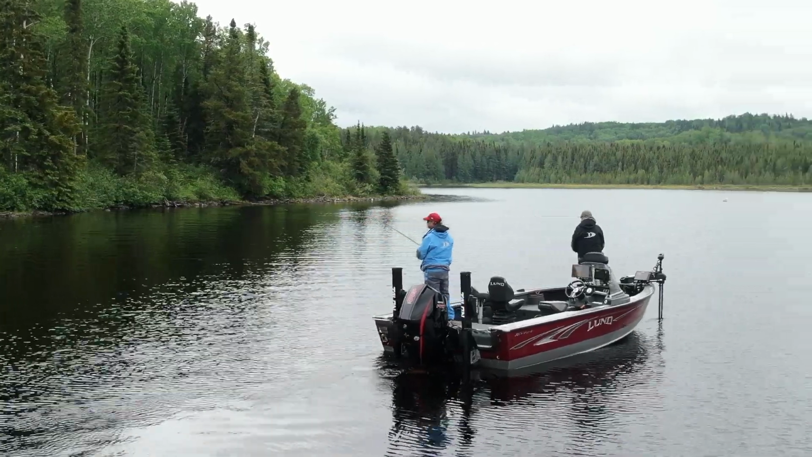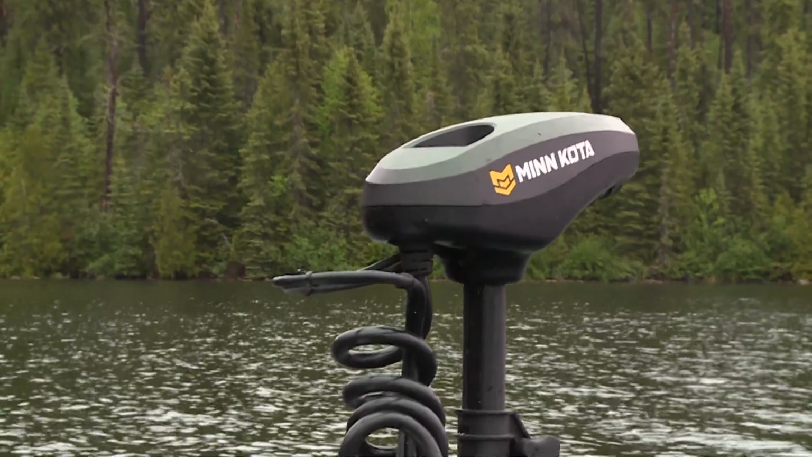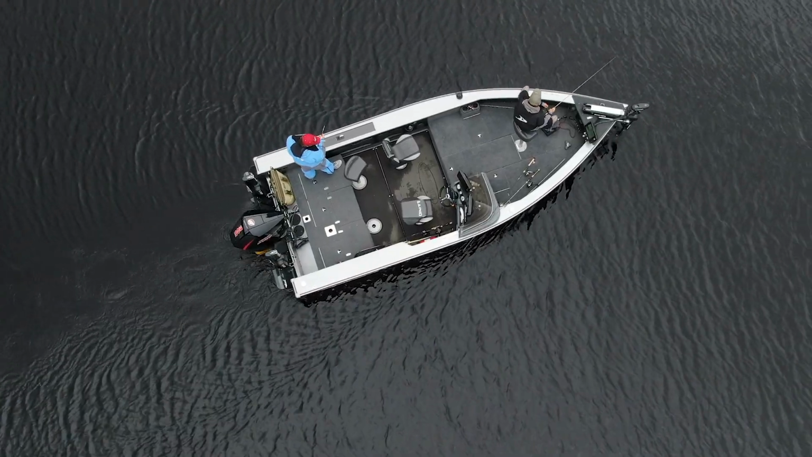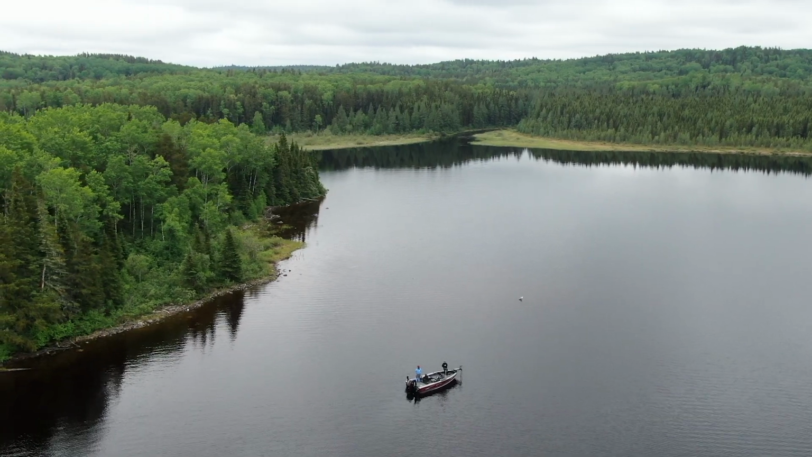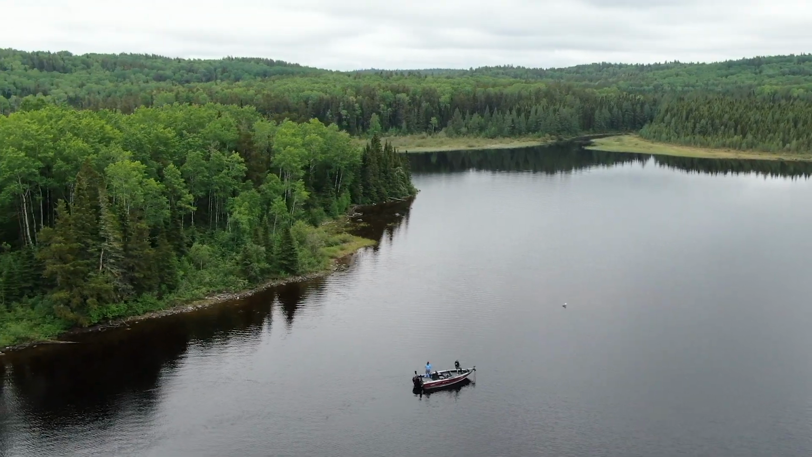Now combine that with technology where your trolling motor and your fish finder talk together, and you can run the boat from your phone, from a remote, any place you're sitting in the boat. I mean, today's technology makes angling just incredible.